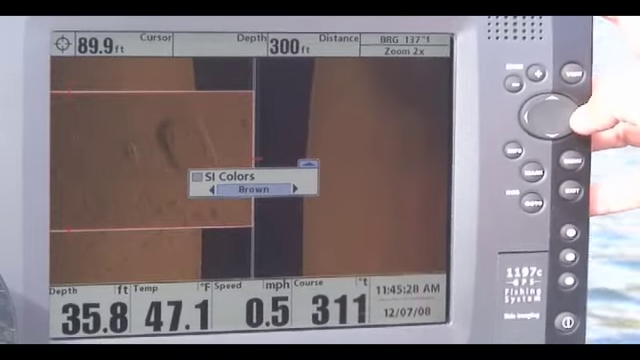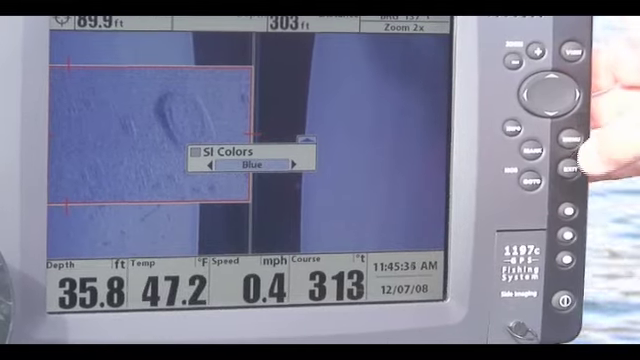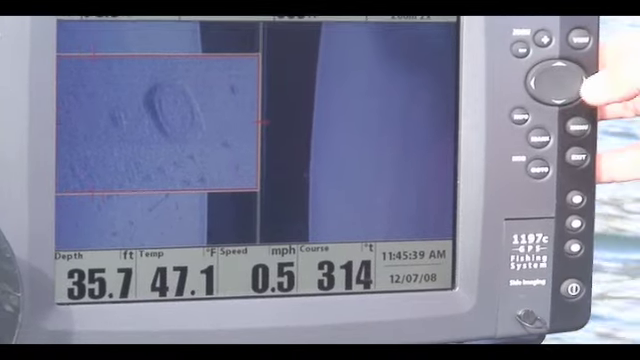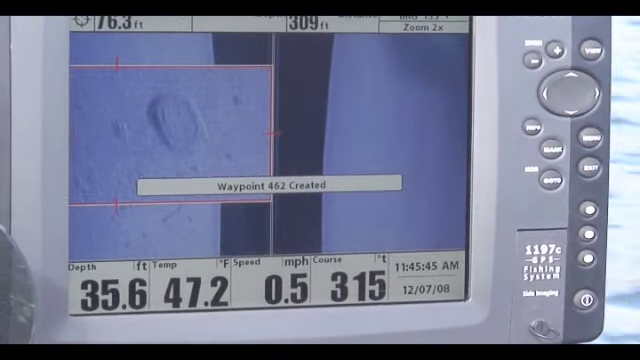Most of the time in situations, high bright skies like today, I use blue. On dark cloudy days, I use brown. Now, if we want to mark that object, whatever's in the center of our box is going to mark that target as a waypoint, create it. It's going to number it for us.